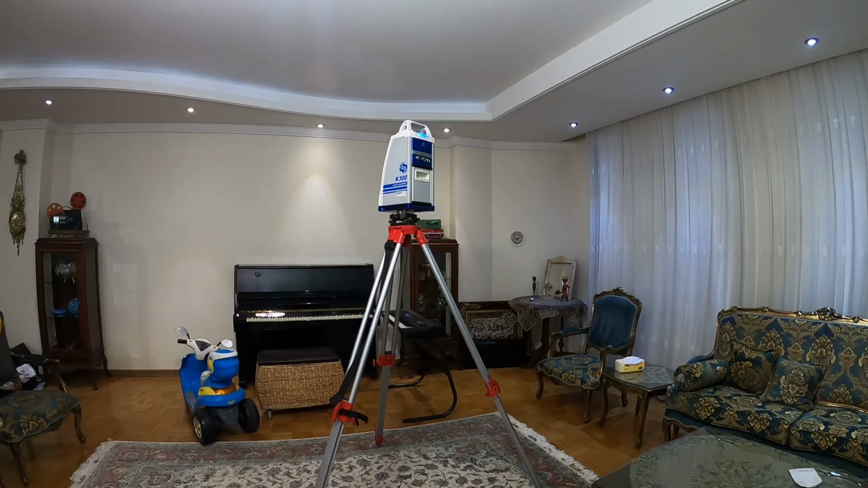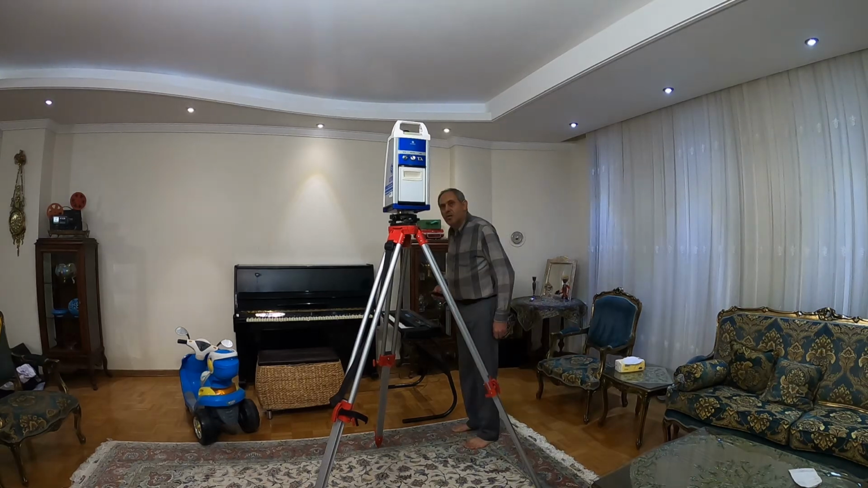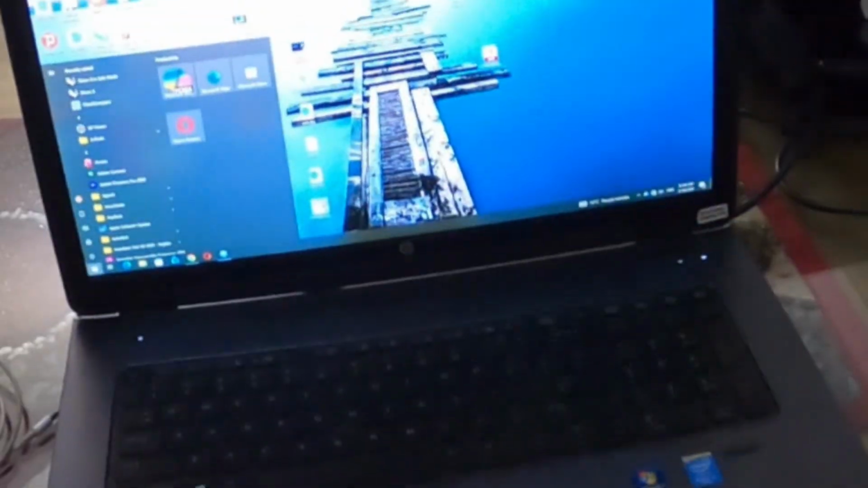And it will finish the scan, and by the same time it will take photos. As I mentioned, the cameras, one is looking upside, the other one is looking downside.